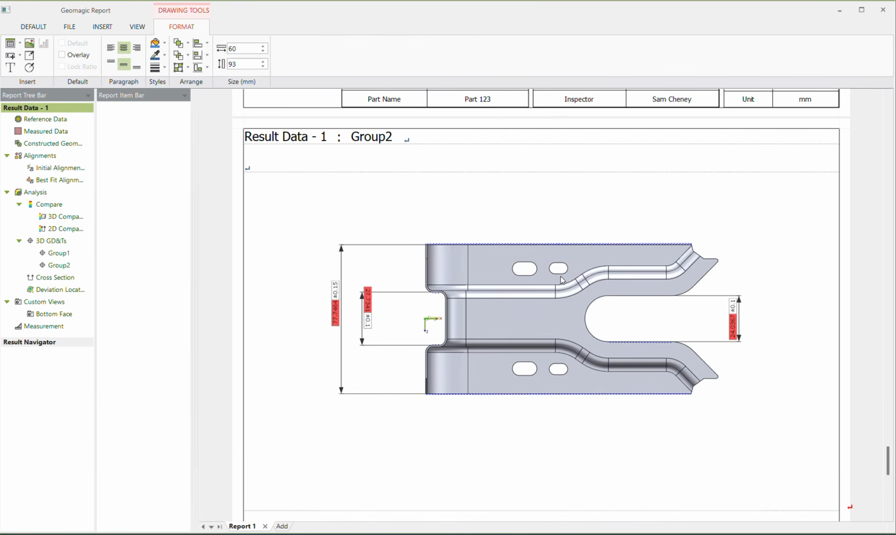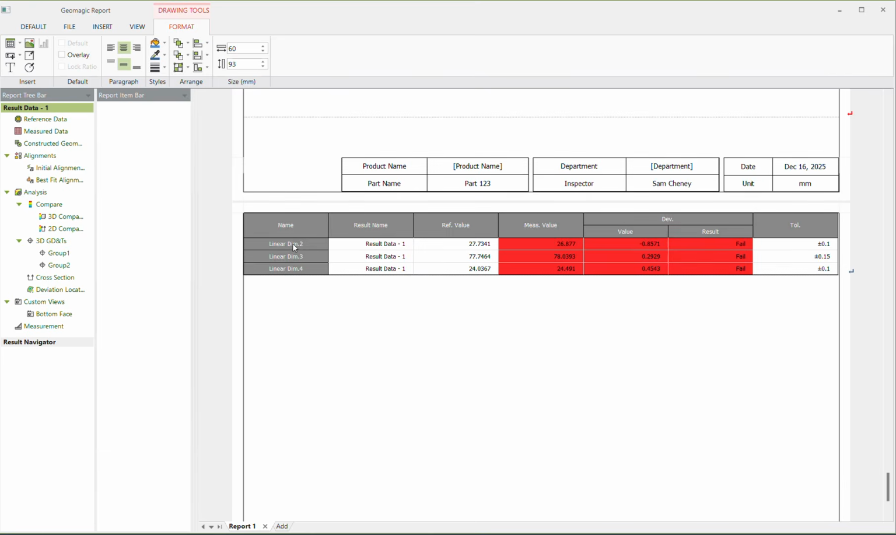Now this part clearly fails, is not in tolerance. Pretty much everything is out of tolerance, and that's okay. We need to then go back to our stamping die and readjust and use the dimensions that we get in here to influence how we're going to improve the production process so we get parts that are right first time. Our second group here, and then our table view.